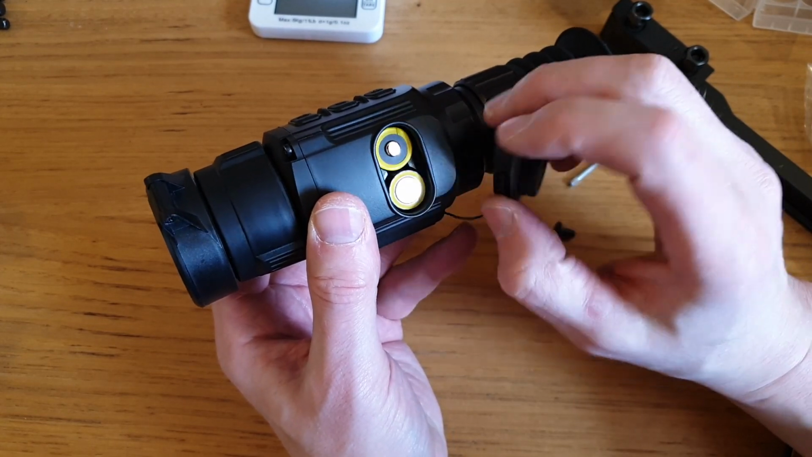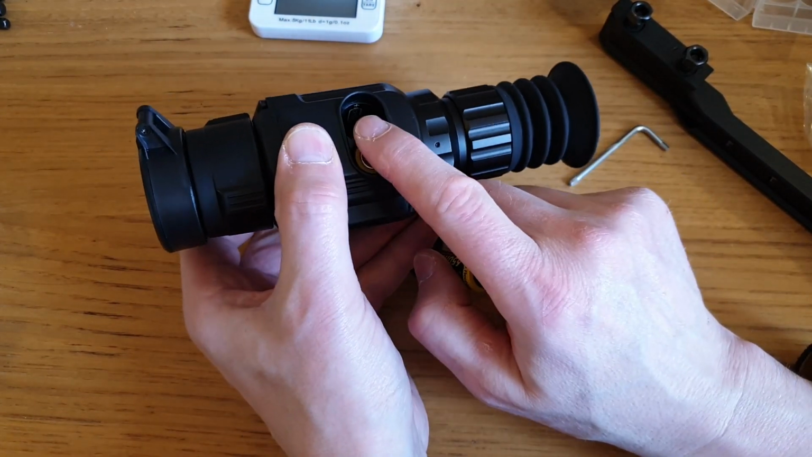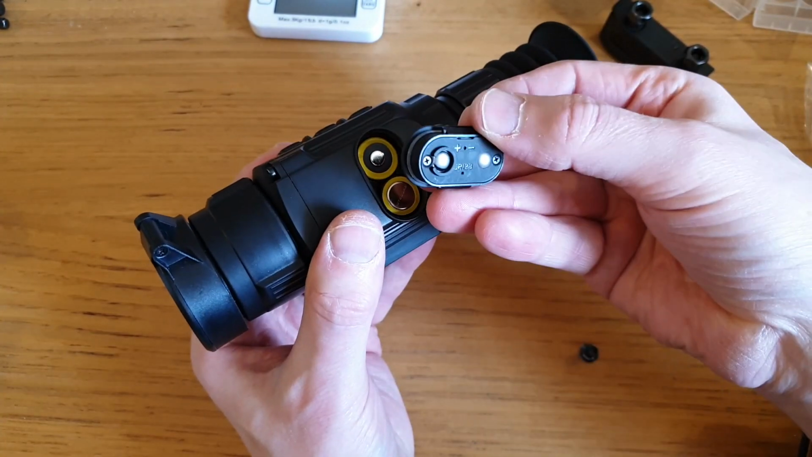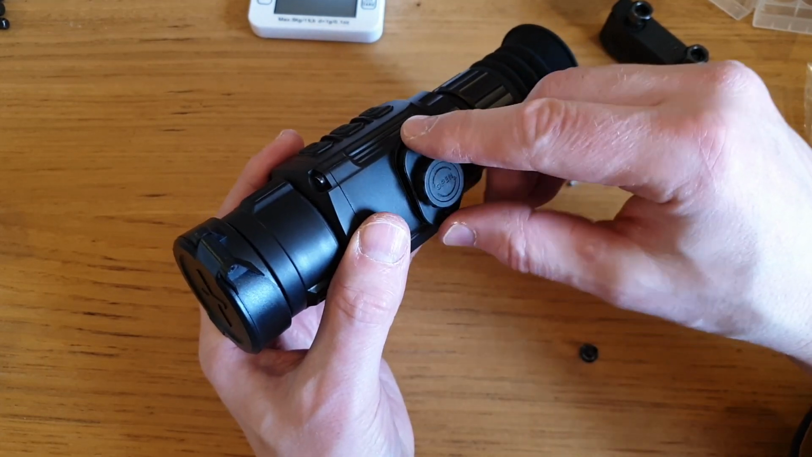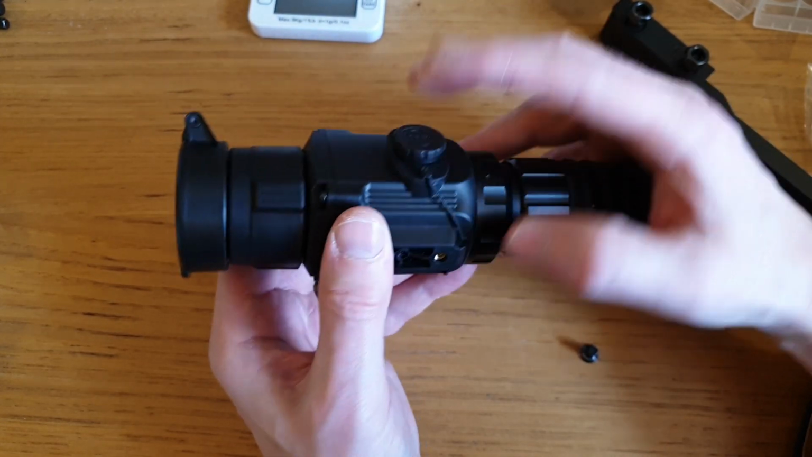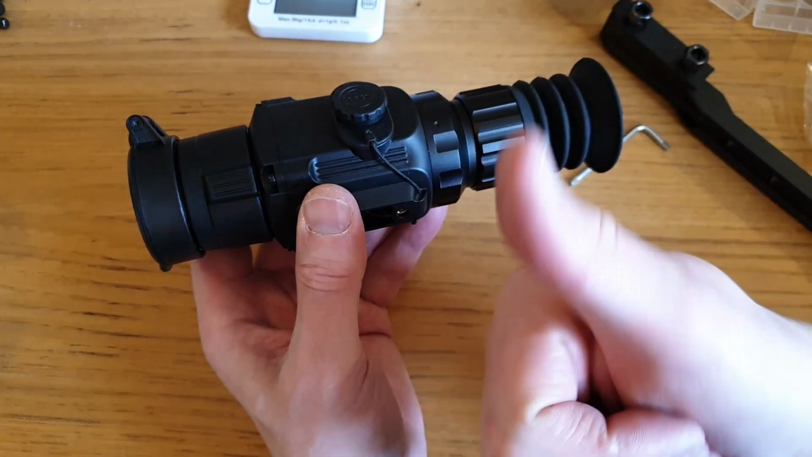These are the rechargeables. There's a certain way it goes in, with a pictogram on the inside. There's a pretty obvious plus and minus on the cap as well. So that just pushes on. That's better. You've got to press the battery cap fully on to get it to fully click into place. But at least the battery cap has a lanyard, so it's retained.